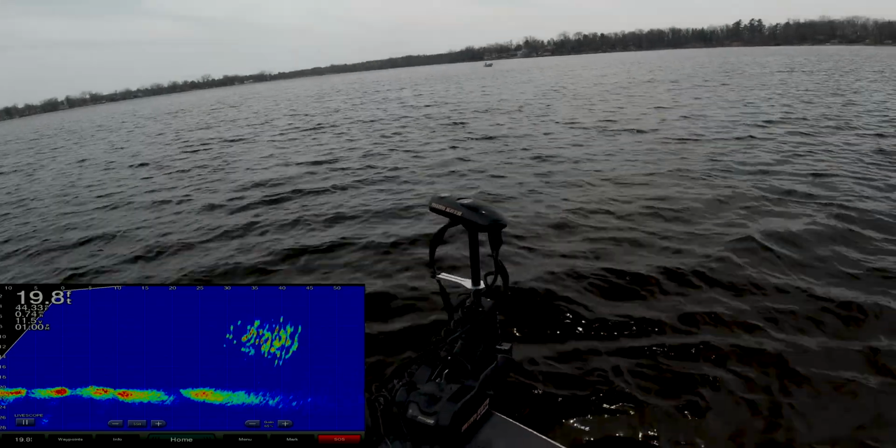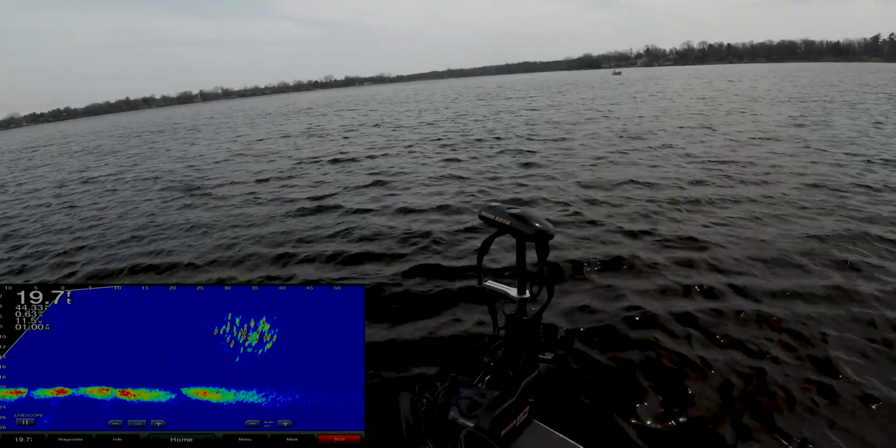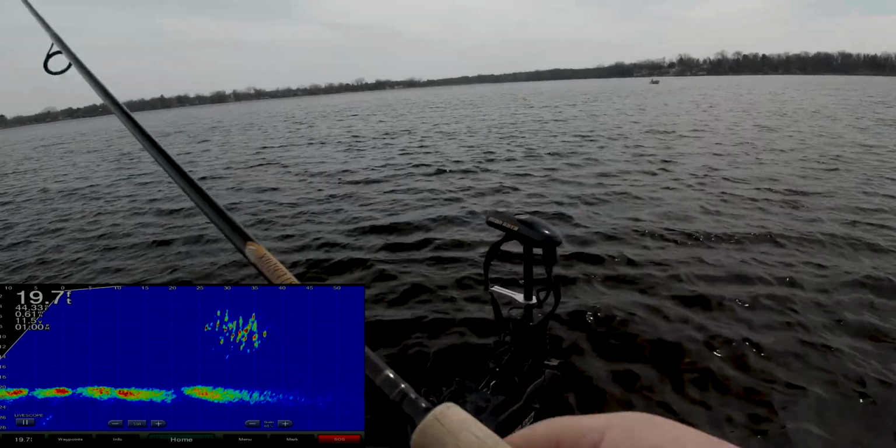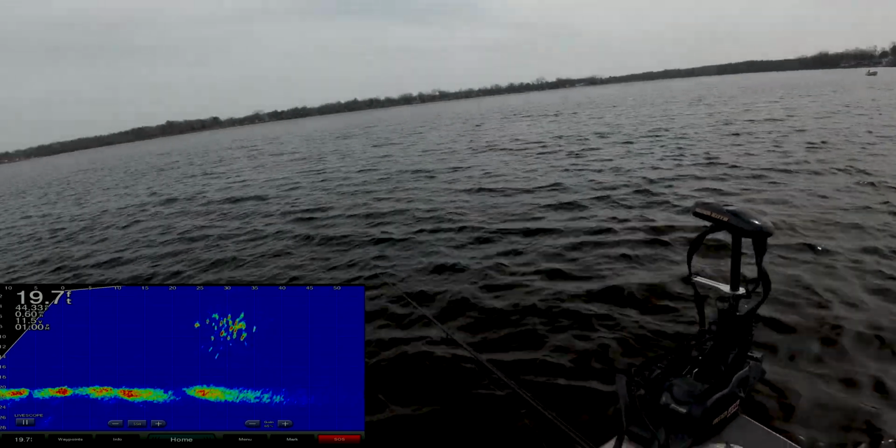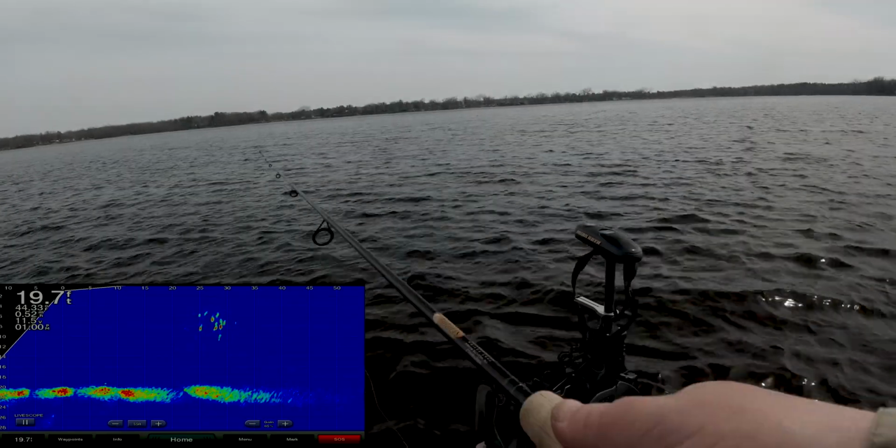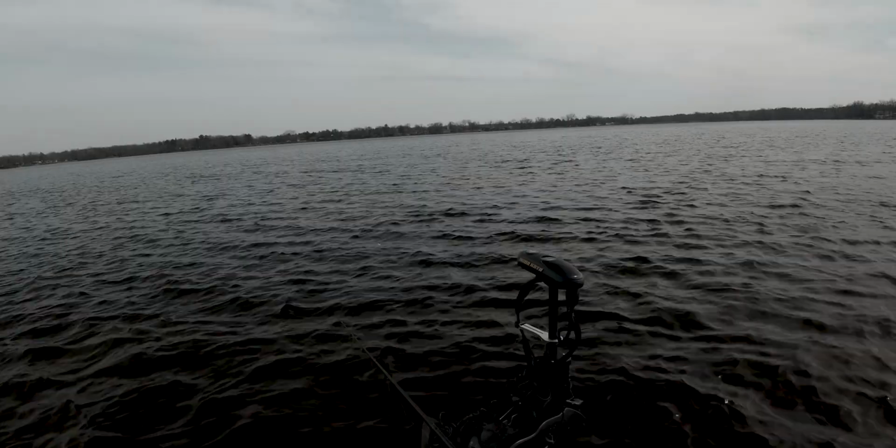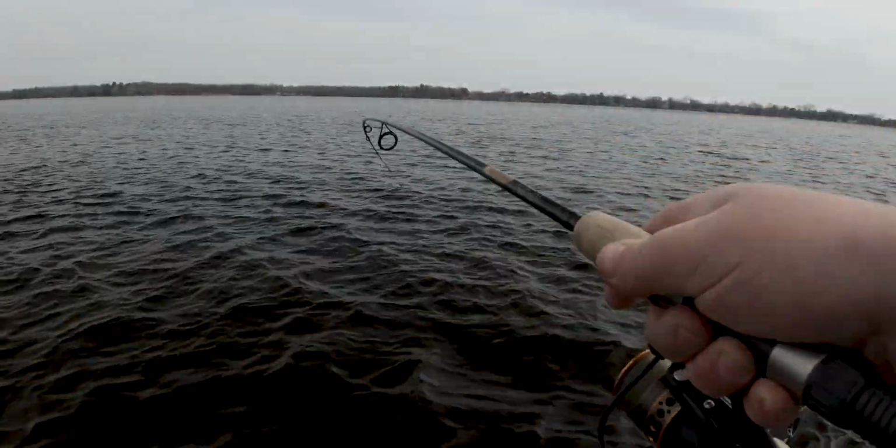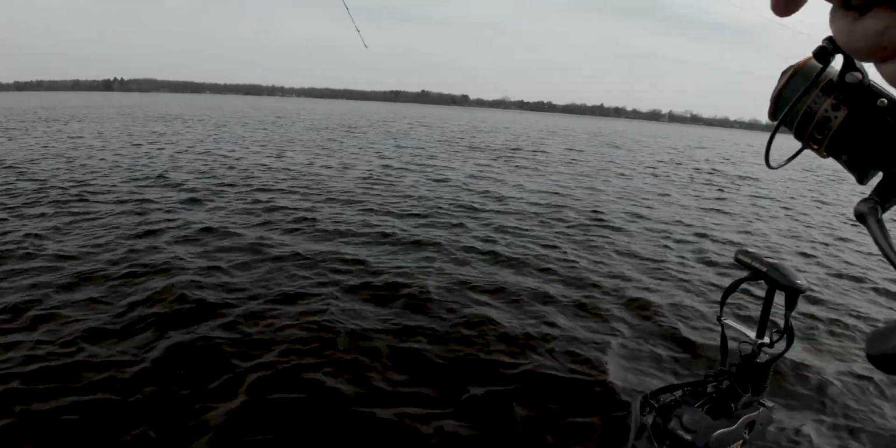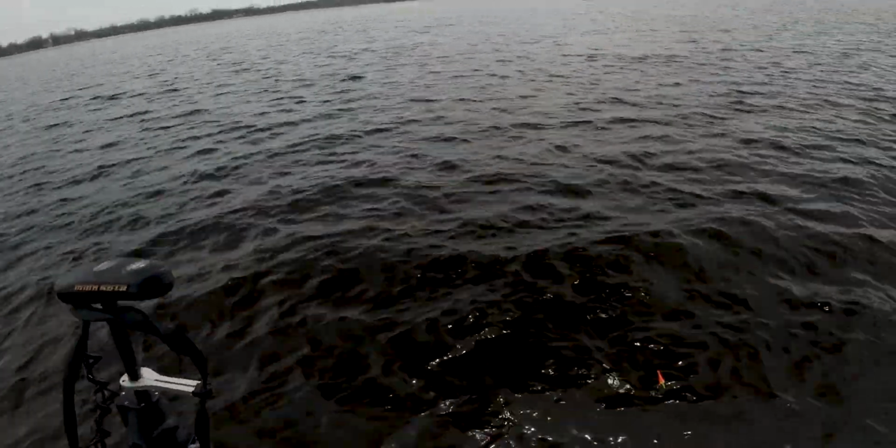There's a nice school of them. Perfect, 10 feet down, they're swimming in. This is gonna do the trick. Those are hungry crappies right there. Looks like they're dispersing a little bit. See if anyone took the bait. There he is. Perfect. Oh yeah, this is a nice one. Nice fish. Really nice fish.